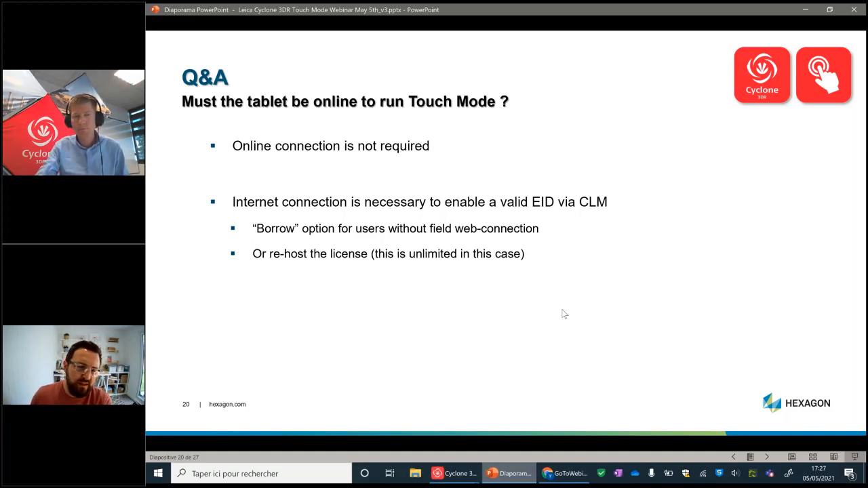I think that's vitally important, Yannick. And some people, I imagine most of the people on the call, probably already do have Leica solutions, so they're familiar with the CLM tool. But yeah, the ability to borrow a license, so you can take it away and it's at the office, or this unlimited rehosting. I think previously some licenses have got a limit of maybe 3 rehostings in a lifetime or per year. So that ability to do that in an unlimited capacity will help a lot of people.